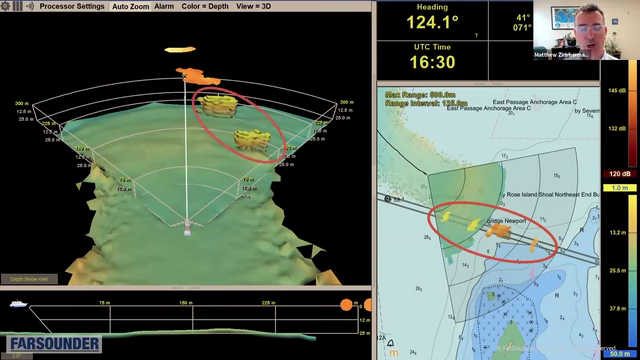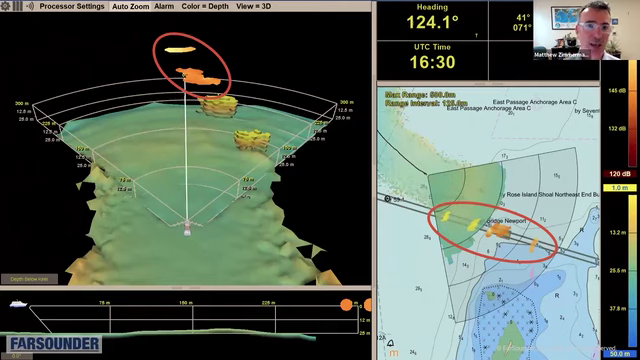When those targets are within our bottom mapping range, we can give you a depth estimate of how deep those objects are. In this case, it's the bridge pilings. So they're going from the sea floor all the way up to the sea surface. And for targets beyond that bottom mapping range, we can't really give you a good estimate of their depth, but we can tell you the range and the bearing and how loud a reflector they are.